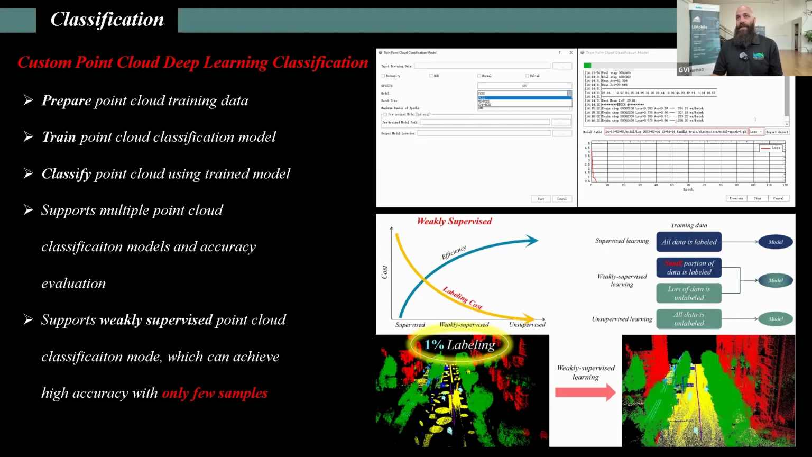In terms of our custom point cloud deep learning classification, you could prepare point cloud training data specifically from a collection that you have done yourself. You can train the point cloud classification model based on your own data and your own classification methods to get your data as accurate as possible, and then utilize that data for future processing and classification methods. So you can classify point clouds using the trained model based on your efforts, and by that, you can support multiple point cloud classification models and accuracy evaluations.